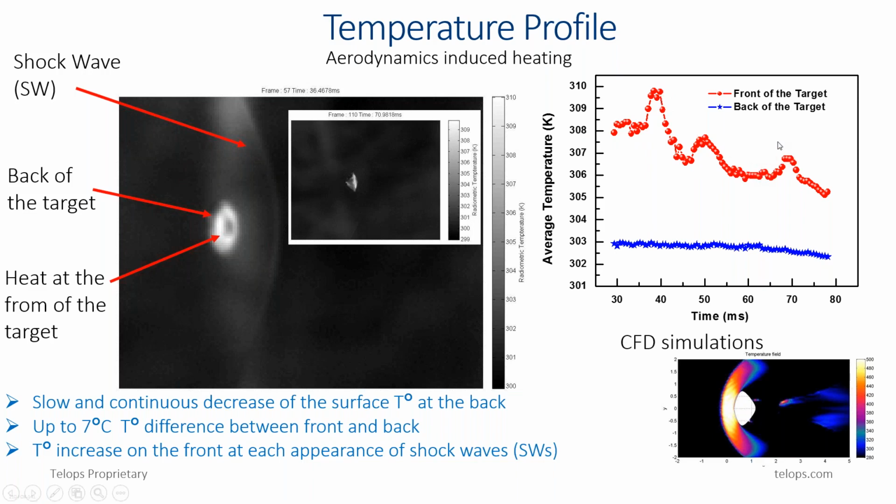And the only physical phenomena that can explain such a difference of dynamic between the back and the front of the probe is the probe interaction with shock waves, and also the heat exchange between that wave and the probe.